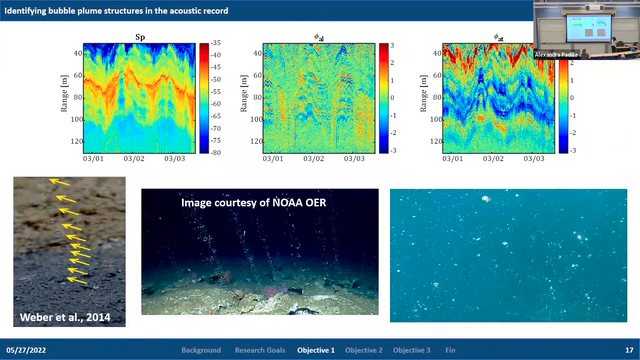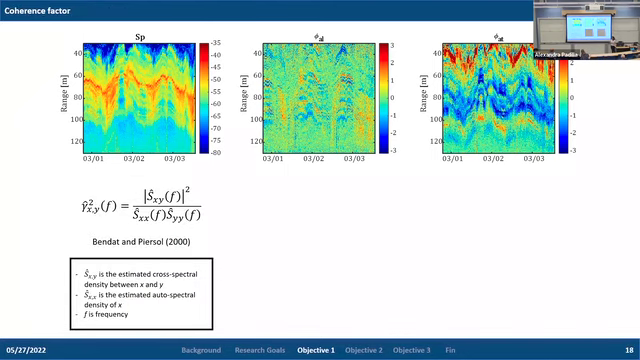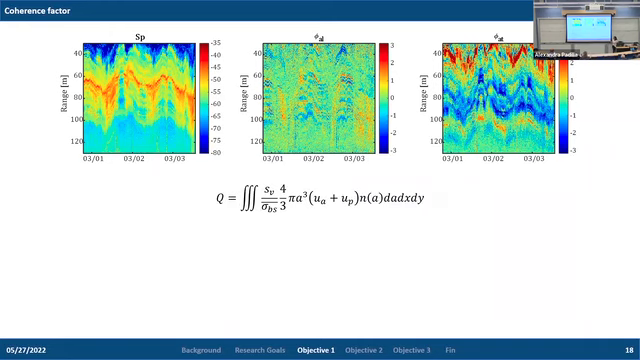And when we compare this to some threshold, we're able to say if the coherence factor is higher than the threshold value, then the target is coherent and localized within the cross-section of the beam. If it is below the threshold, it is incoherent and dispersed within the beam of the transducer. And so now that we're able to identify different plume morphology types, we can use the appropriate equations to convert our estimates of acoustic measurements into estimates of gas flux. And I'm going to show what that looks like for one case. So this is for a bubble cloud.